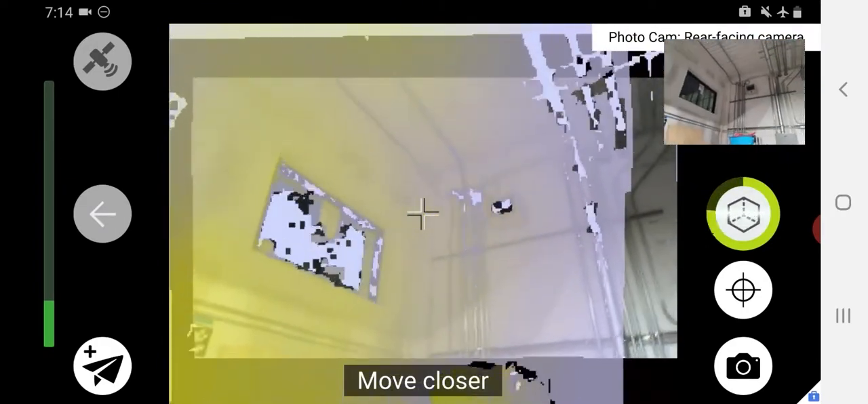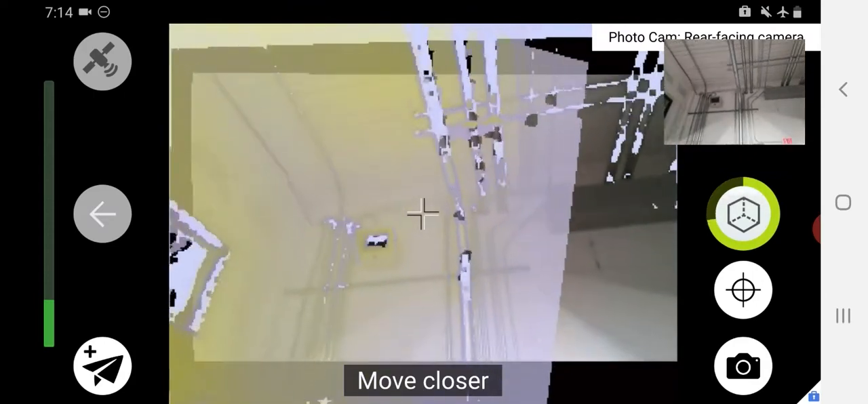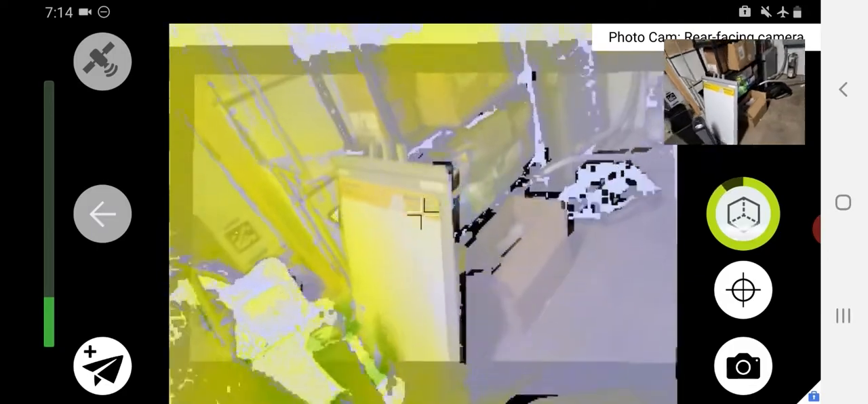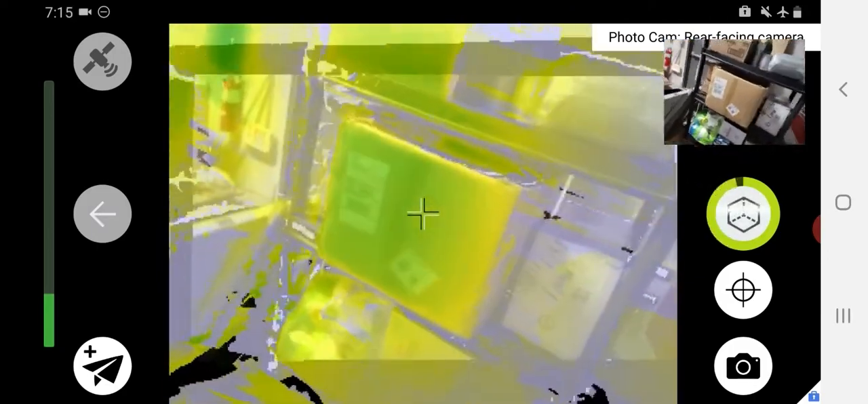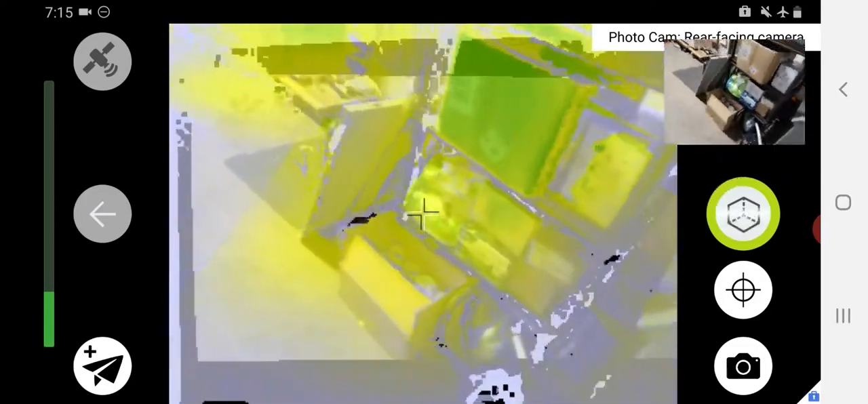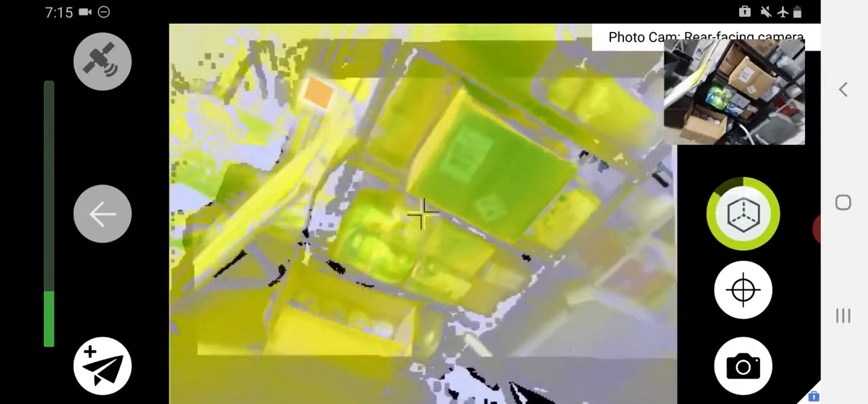So as I continue to move through my scene, I want to make sure that I turn everything green or at least yellow. Whatever is most important, you want to try and get in a little bit closer, turn a little bit more green if you can, but even yellow is generally good, especially with this L515 camera, which has some great accuracy at depth.